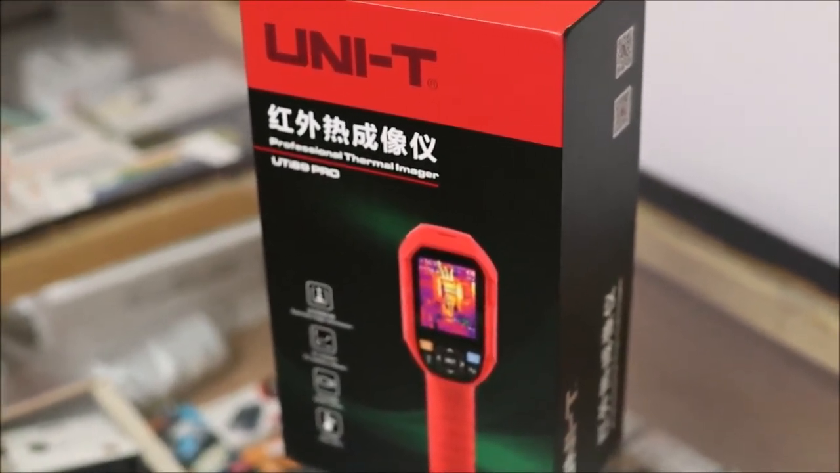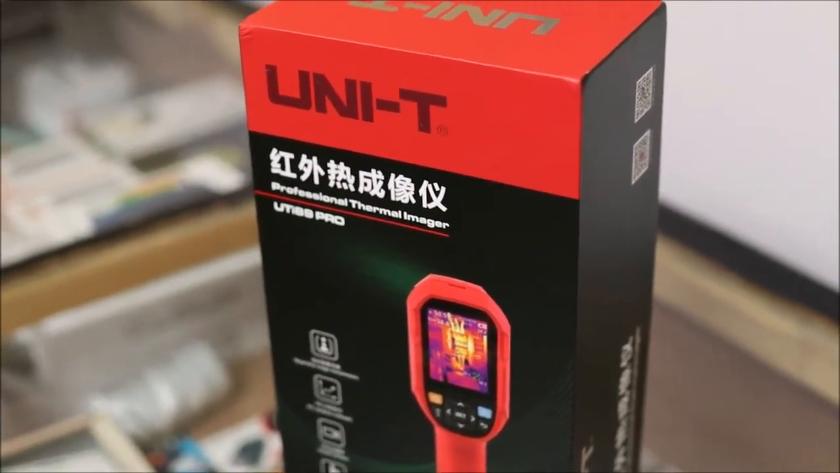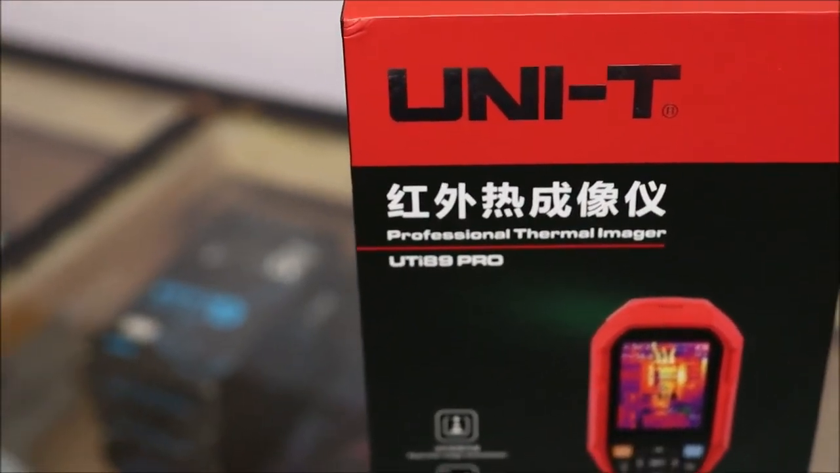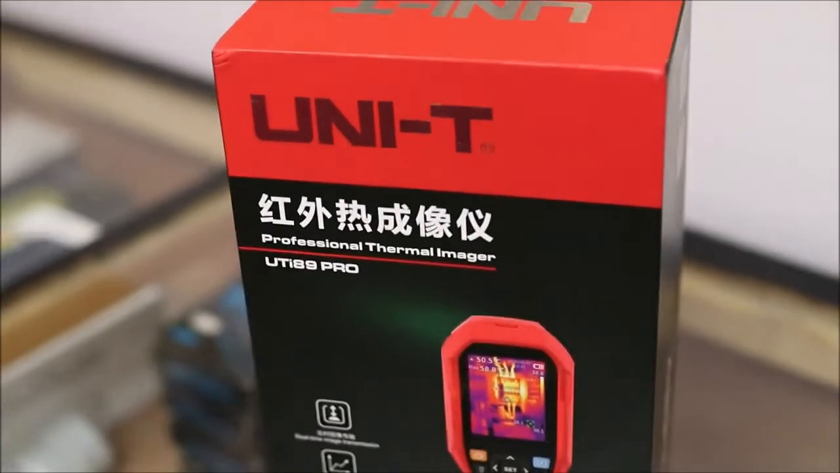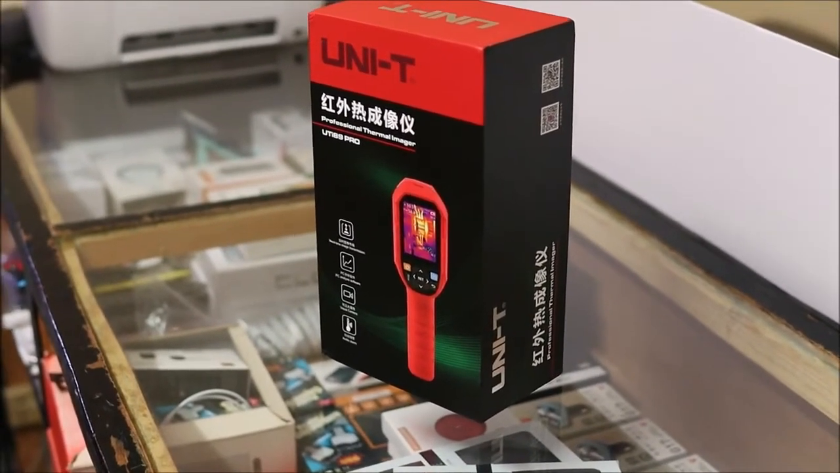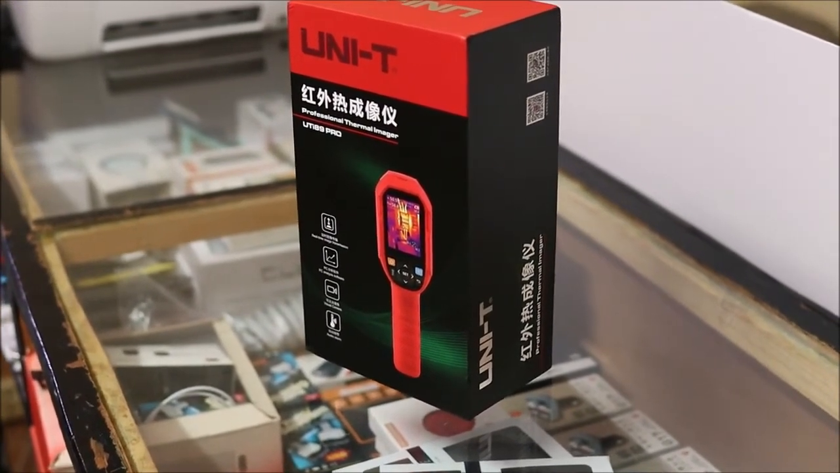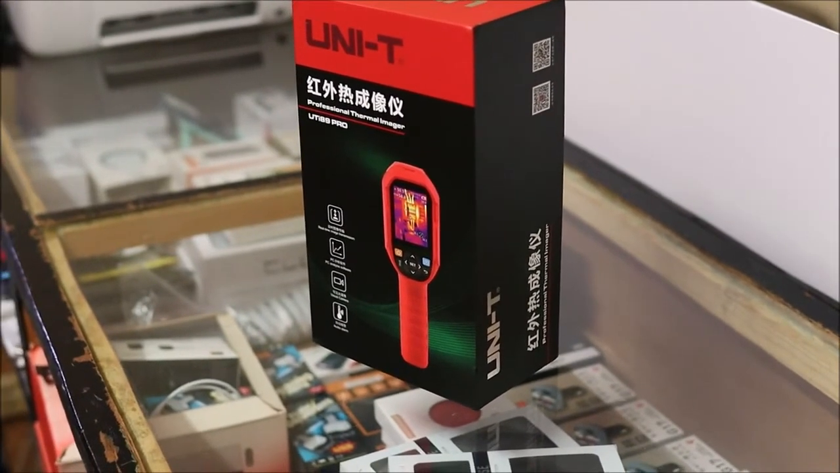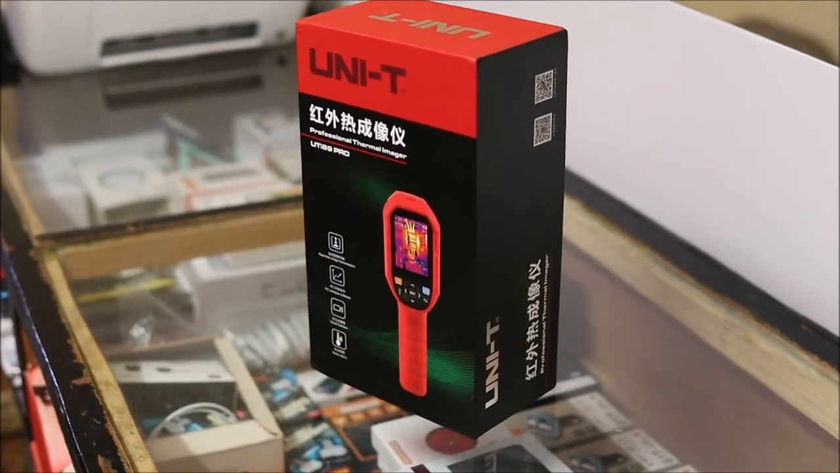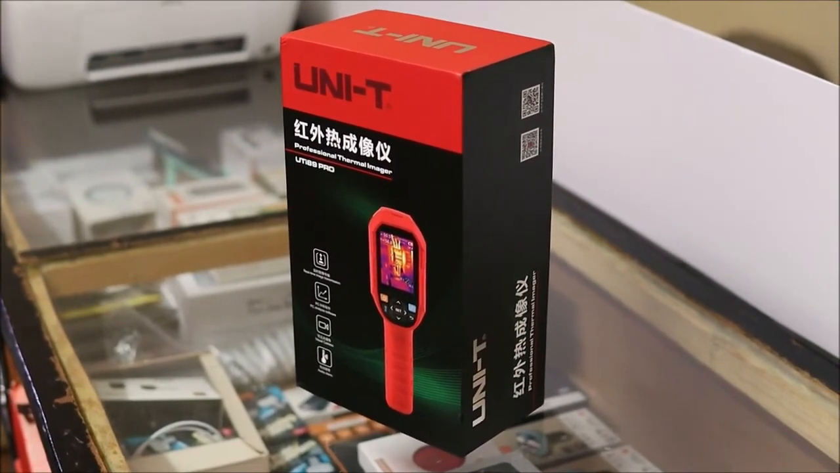So guys, for this video I reviewed this particular one just to show you what it consists of. This one is the UTI89 Pro, which is the professional thermal imager. So guys, as I stated earlier, this box is just lovely. I like the entire package. I also admire the item itself. So if you're into that type of thing, guys, this is a useful tool to have.